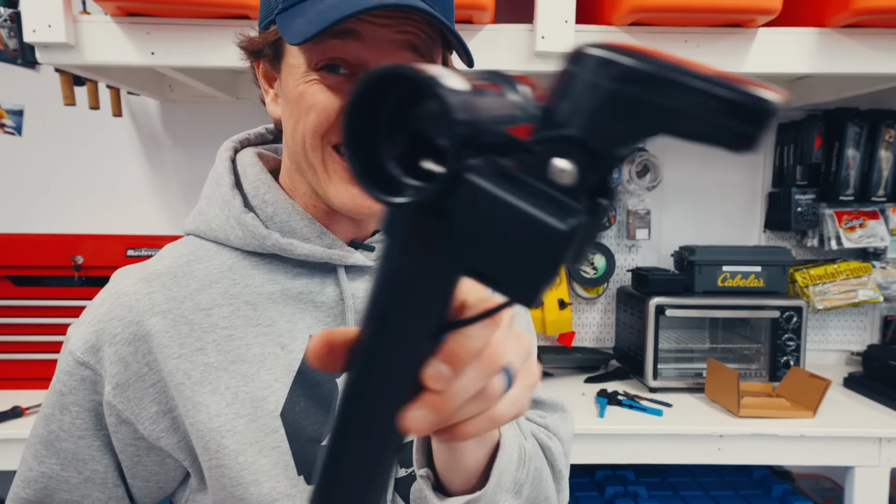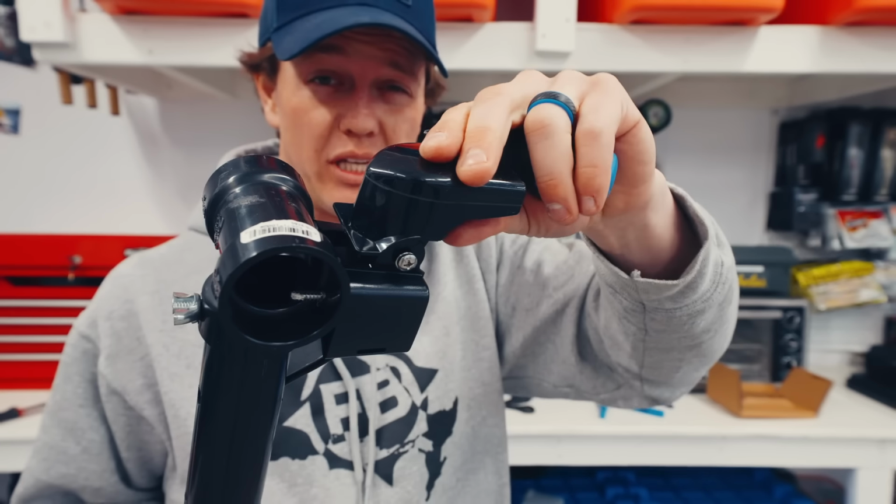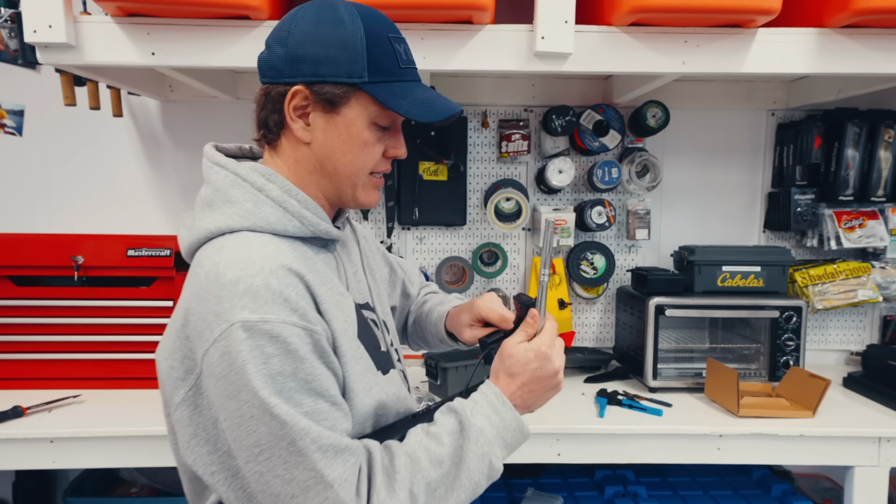All right, when you tighten down any transducer, you don't want to winch it down all the way, because if you keep it a little bit loose, it gives you the ability to turn it. As we're gonna tighten this down a little bit here.